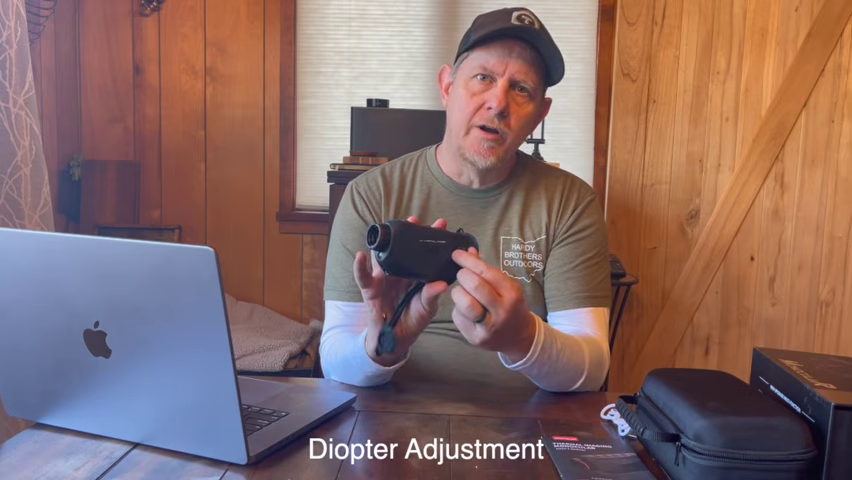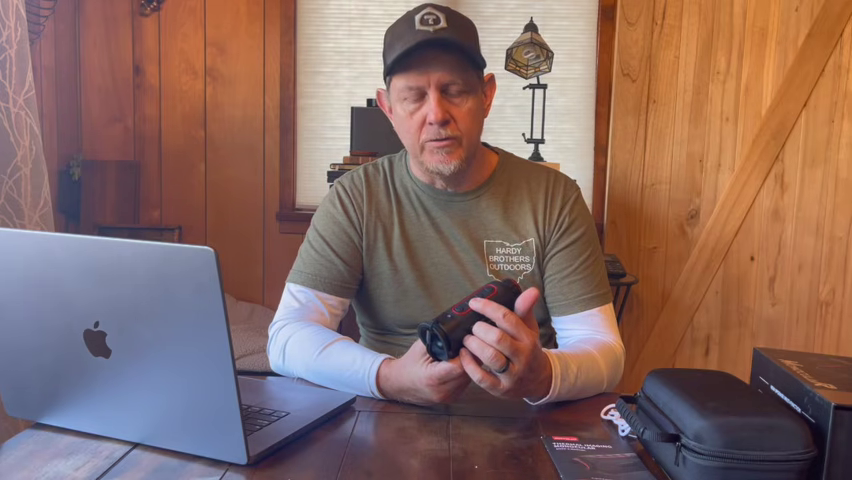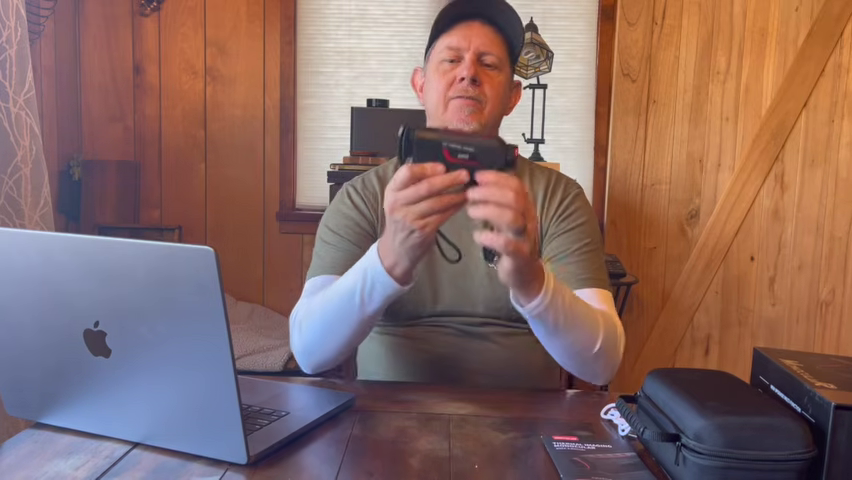There is a focus point here on the side, and then on the top, you have a power button. You have a brightness button, which actually changes between, I want to say, and I'm looking at my notes here to make sure I don't miss anything, 6 imaging modes. So you have white hot, black hot, red hot, rainbow, iron red, and glimmer. I'm going to show all of those here in the demo. And you also have a zoom button, so you can go up to 4 times digital zoom, and you can take pictures or video directly from the device.